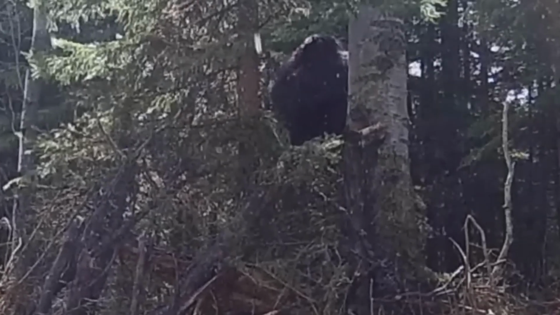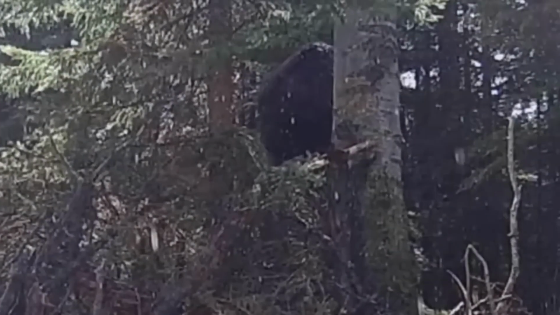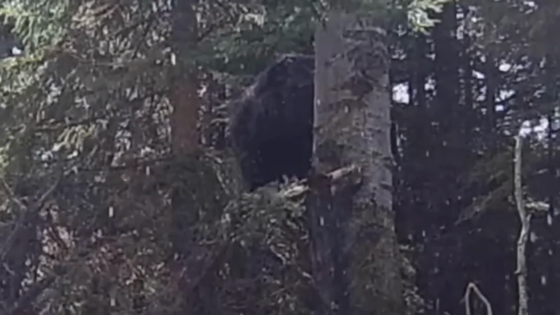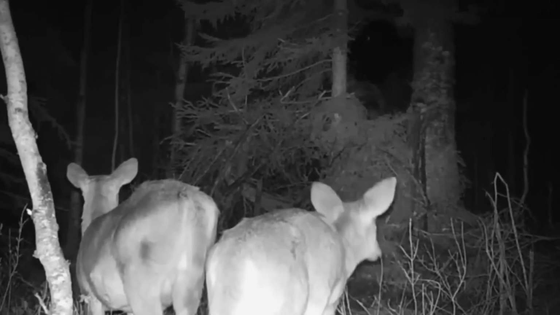It's a large, black, hairy figure, seemingly leaning against a tree or crouching. It sways slightly, which suggests it is alive. What's interesting is that the two deer don't seem to notice the enormous creature right next to them. Could it be a bear standing on two legs, resting? What do you think this giant figure is?